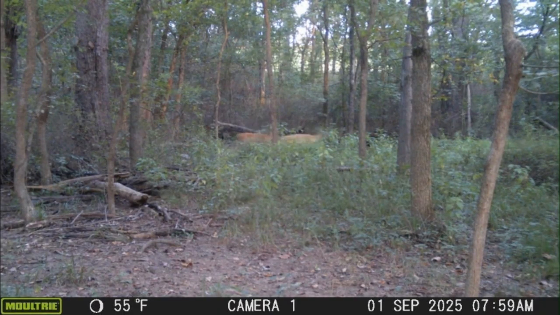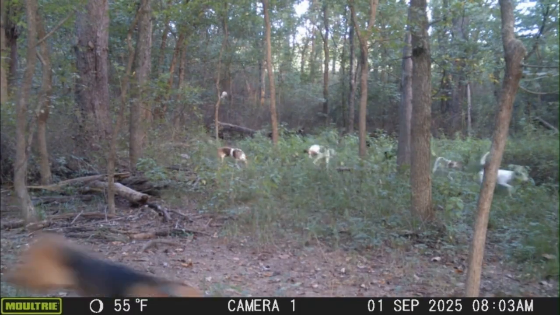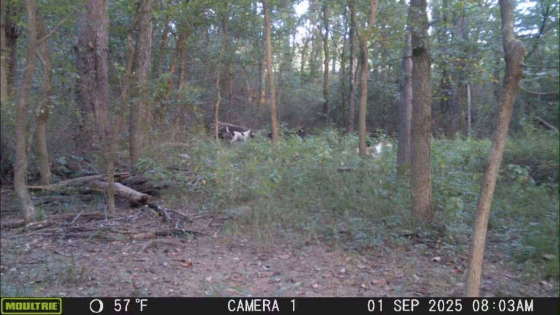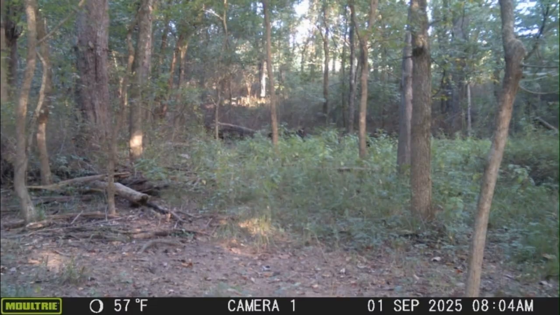But in this video, like I say, everything to the right goes down to the creek bottom, everything to the left goes up to the cornfield, up in the safety zone. And then you can see the ridge line up on top where the corn is right now. You can see the yellow up there from the corn. That is the start of the public hunting ground. So when I put this video together, when I pulled the camera, it had 365 videos on it.